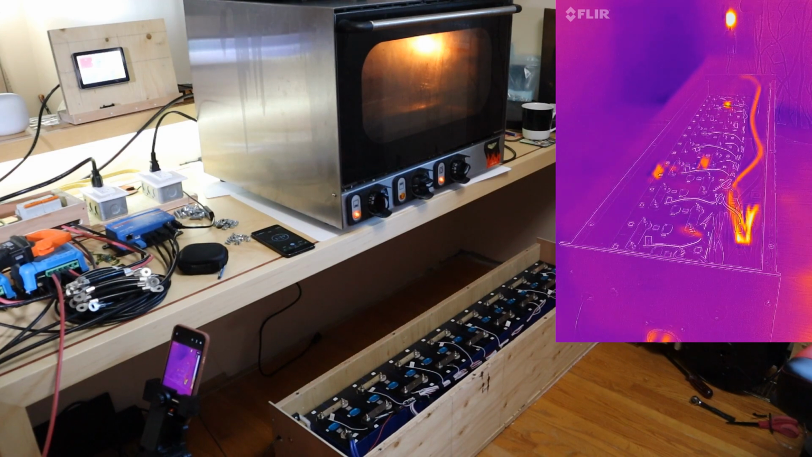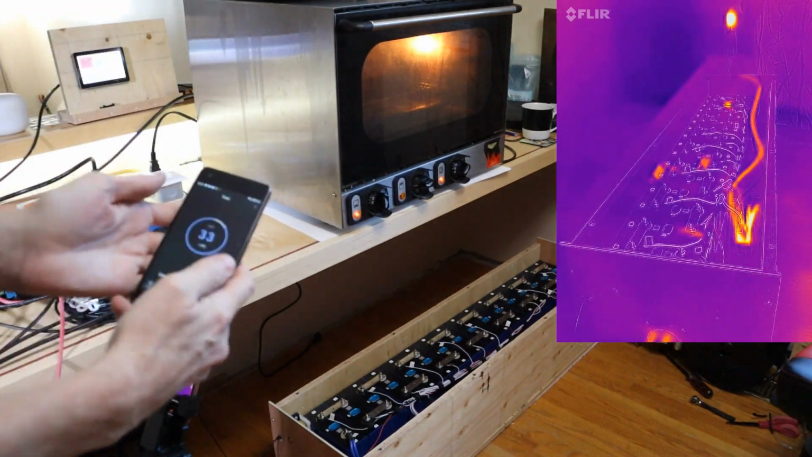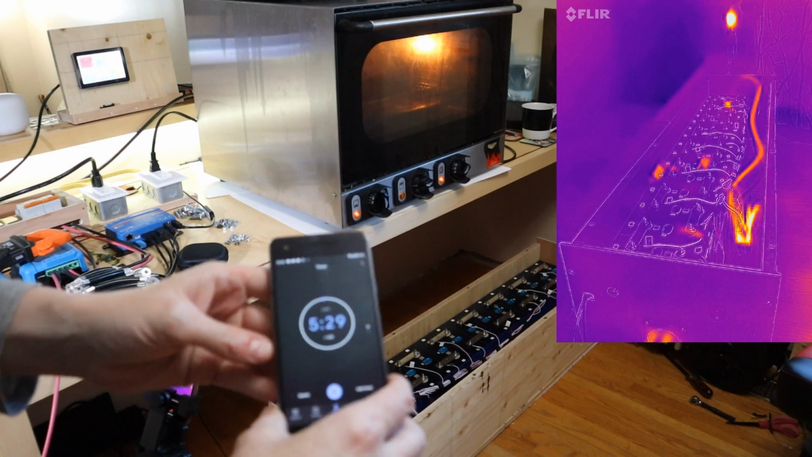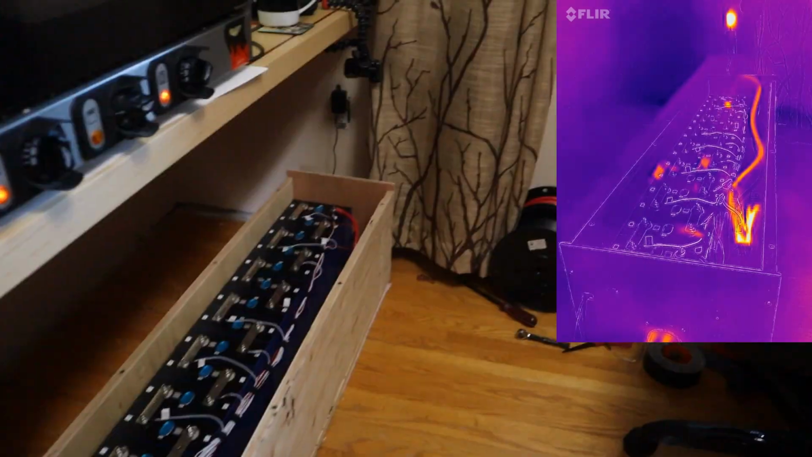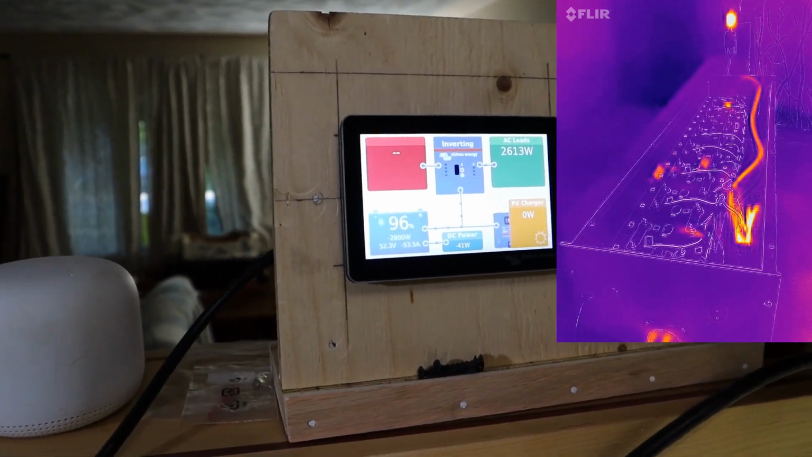We're sitting at the highest measured temperature right now, being 25 degrees Celsius. No appreciable warming. You know what? I'm going to boost this. 5:30 start. Okay, well, it's not going to be the most scientific measurement because I hit the wrong thing. Anyways, oh, there's the +1 minute. So it'll be about 10 minutes all in, and then I'll let everything cool down. 2,800 watts, 53 amps.